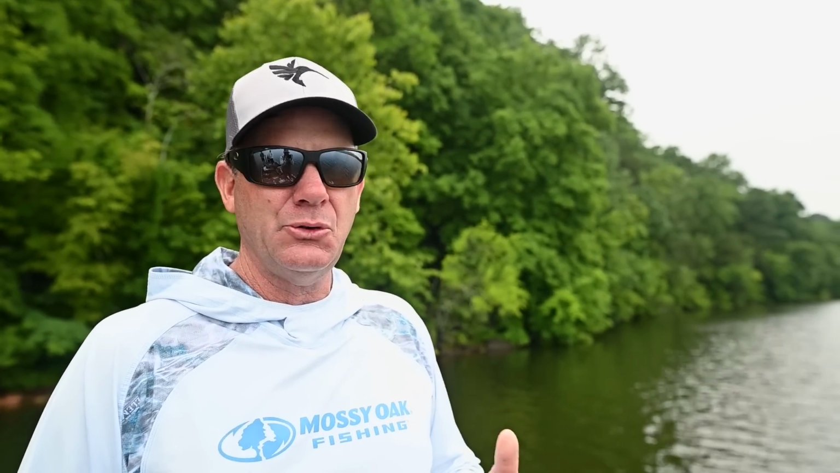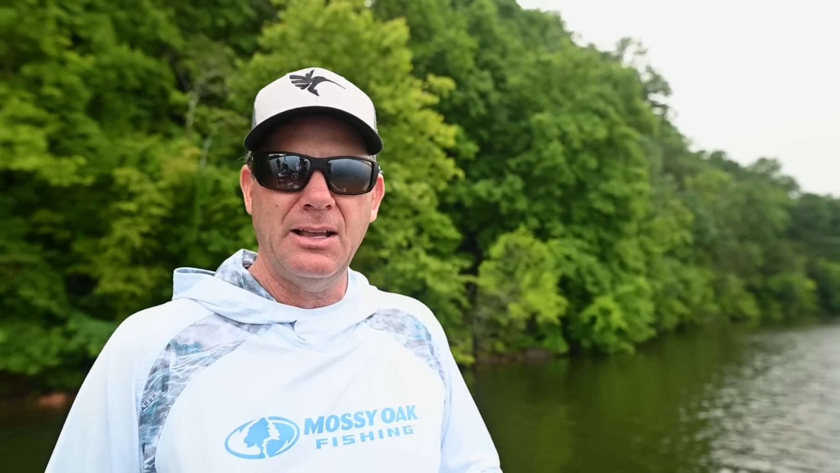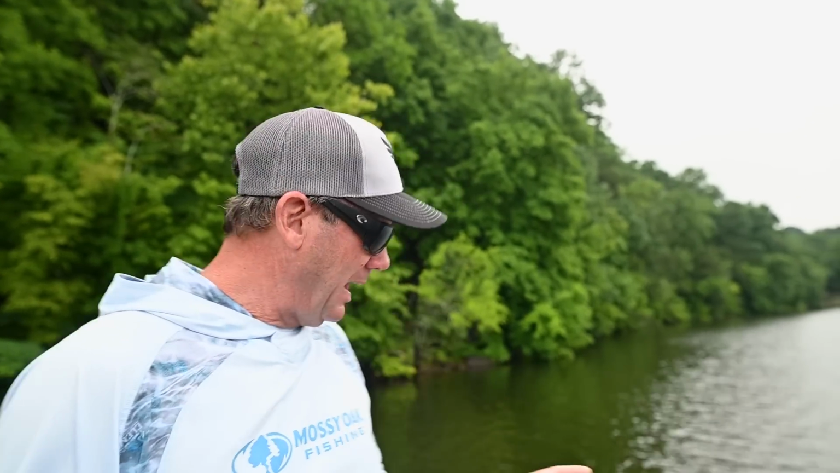One of the features that changed the way we all fish is spot lock. The Minn Kota Ultrex was the first to have spot lock, but when you have a live transducer on that trolling motor, when it's spot locking and correcting, moving left and right, your transducer is getting off target.